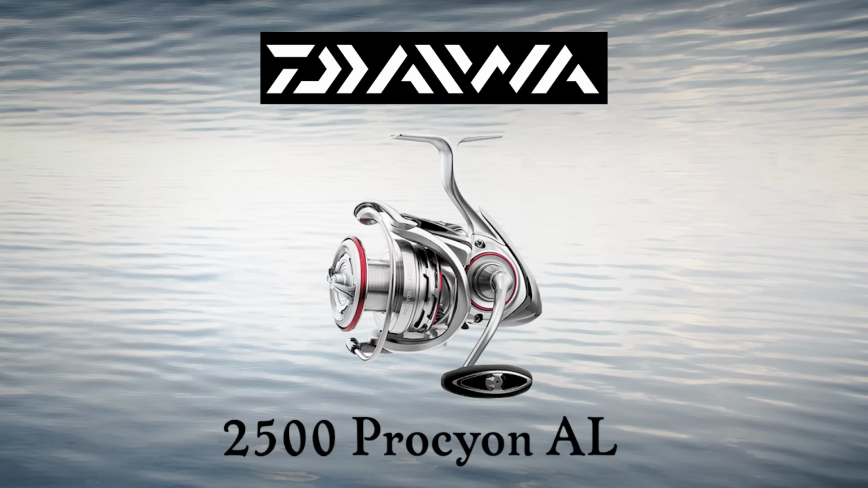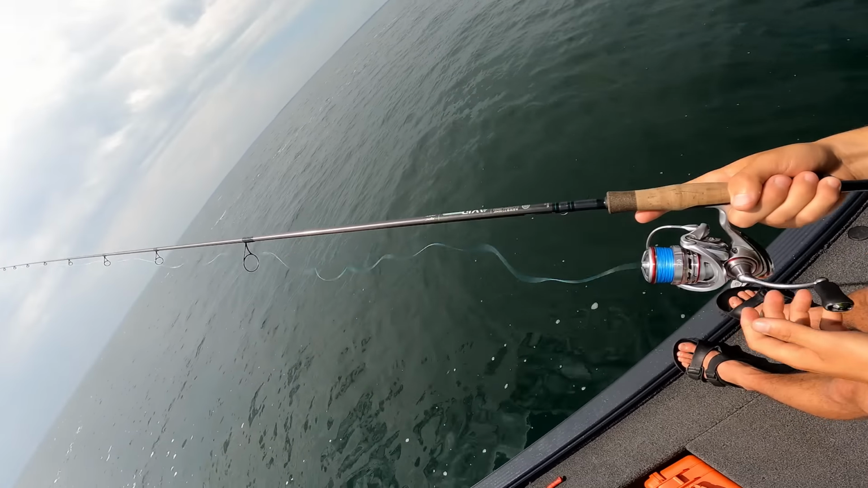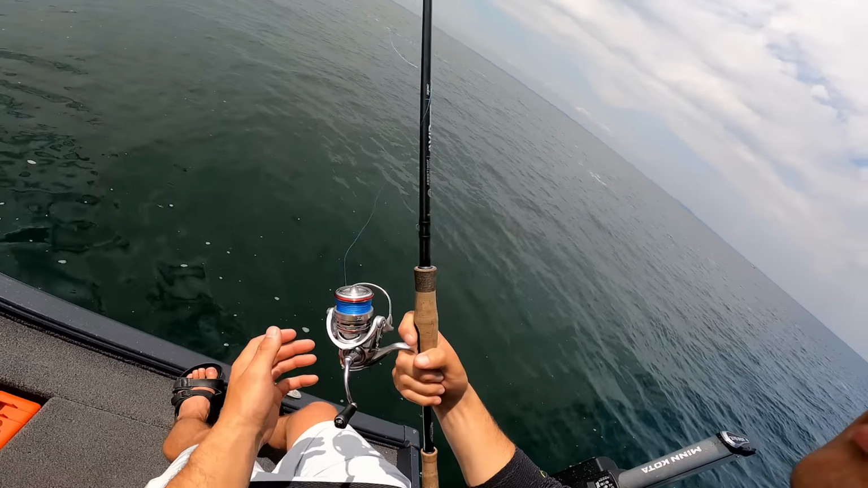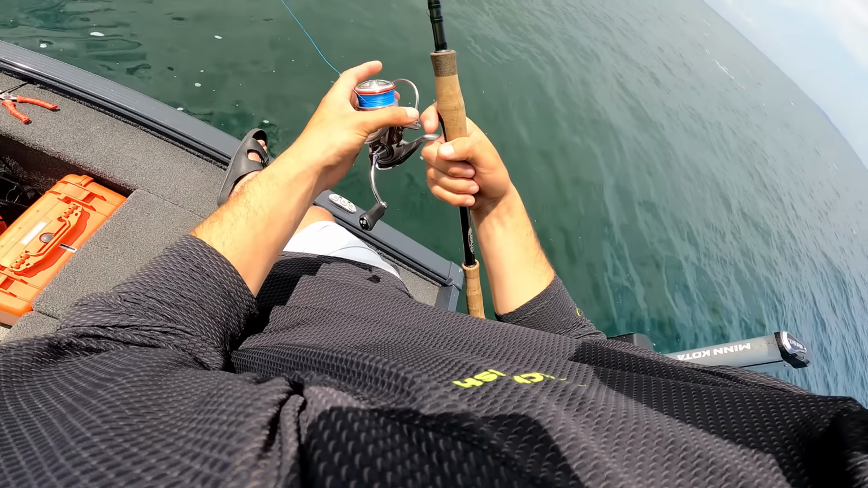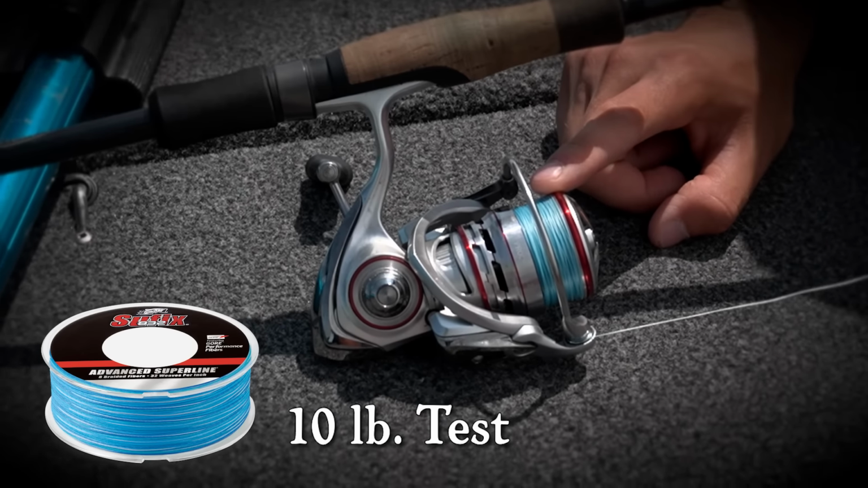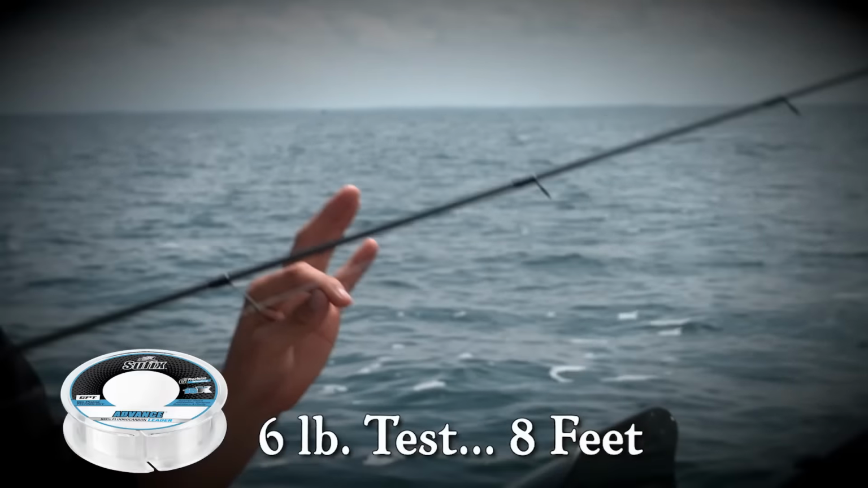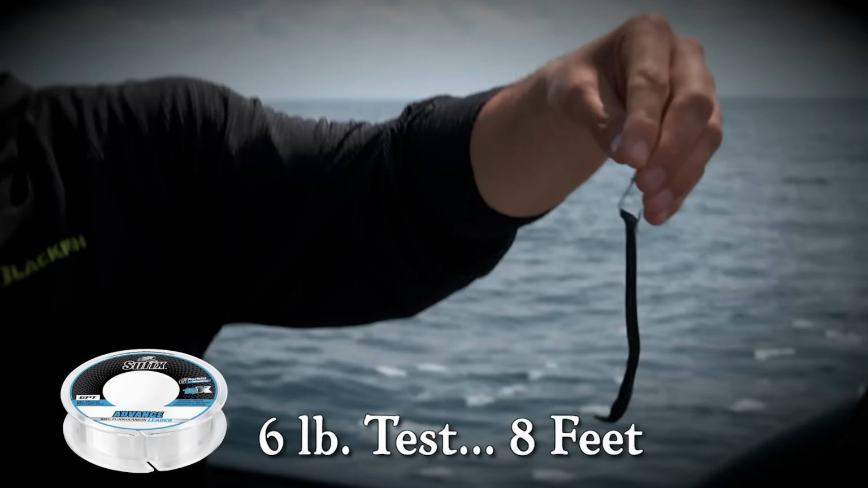The reel I like using for drop shotting for walleyes is this Daiwa Procyon in a 2500 size. It's the perfect size, not too big, not too small, and it's got enough line capacity. The drag is super smooth, so you can handle big fish. If you do run into some pike or any other big species like that, you're gonna have no problem. I've got it spooled up with some Suffix 832 10-pound braid. Down here on the business end, I've got an FG knot connecting the braid to about a 6-pound fluorocarbon leader, and this leader is about 8 feet long.